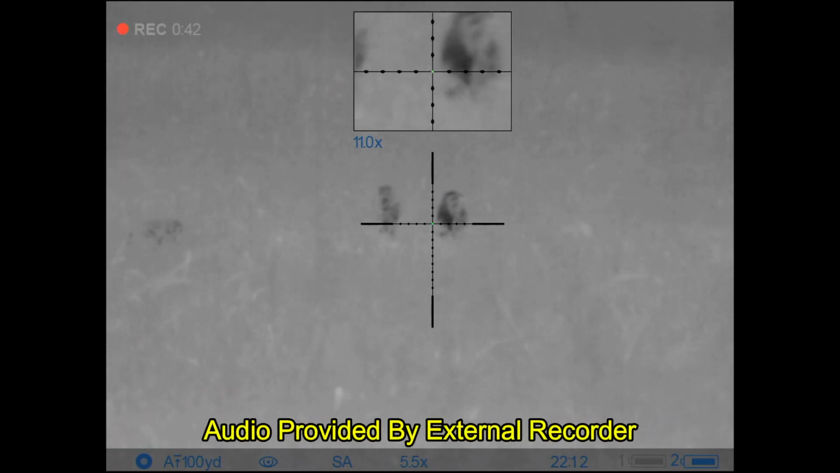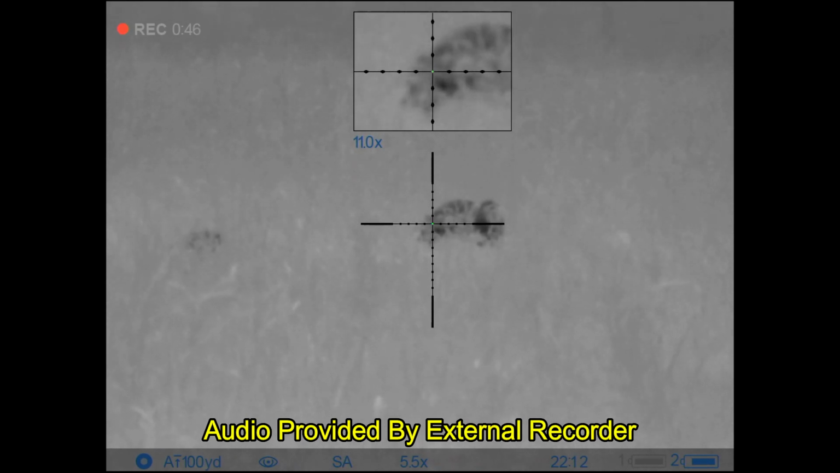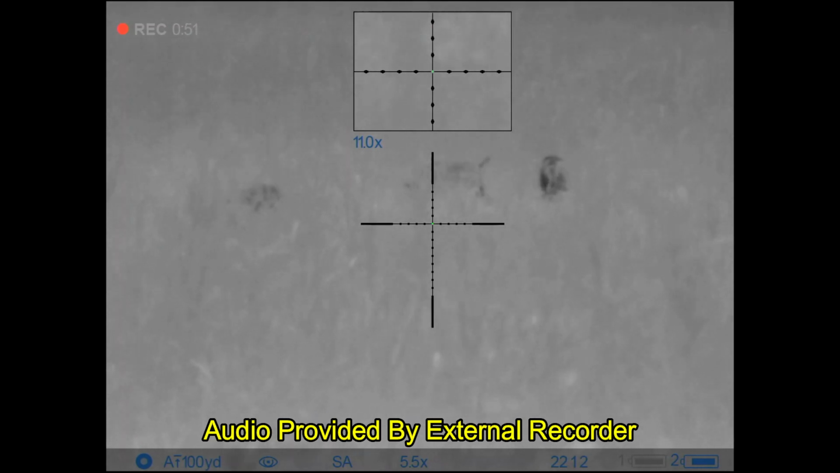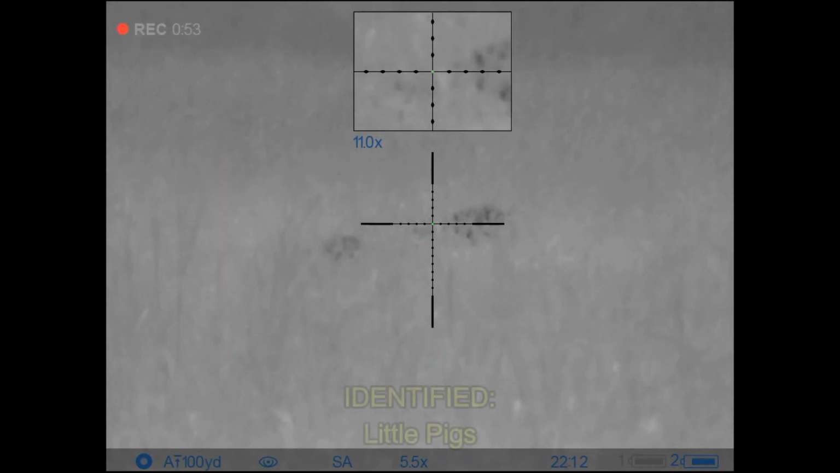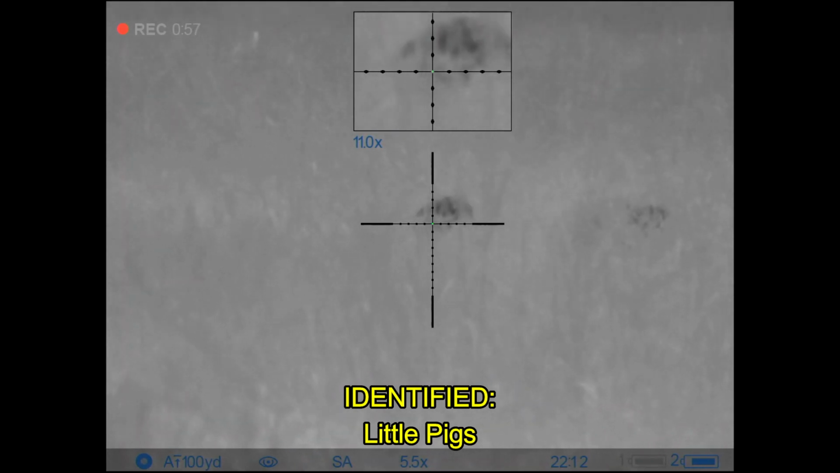As you can see from the text prompt, the audio is being provided by an external recorder. The Pulsar Thermion does not have audio at this time, but Pulsar will be adding it with a future update to the scope. And finally, one of the critters turns sideways and I get enough of a view to tell that it's definitely a pig.